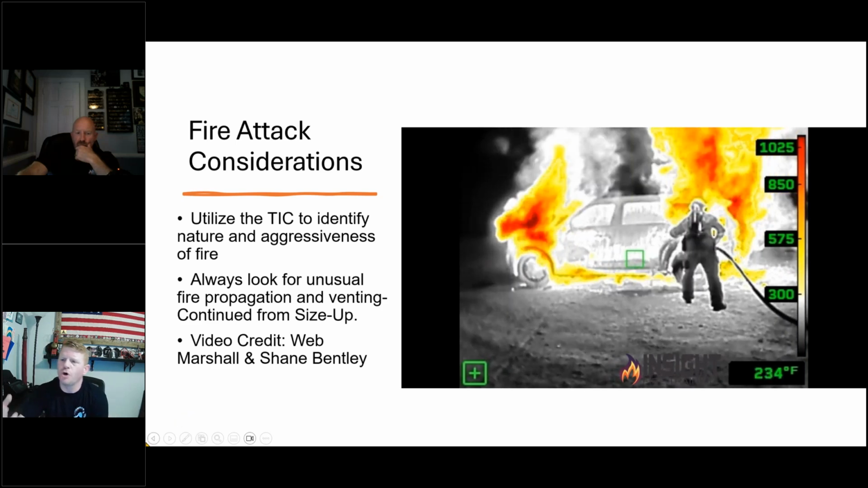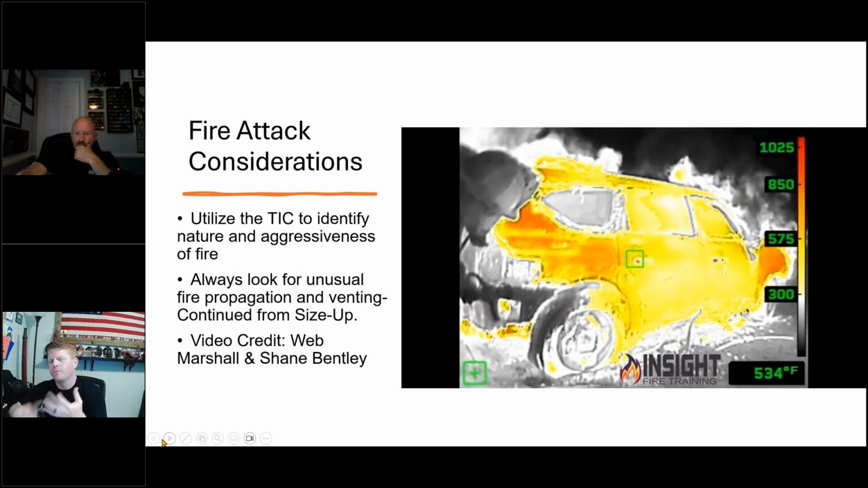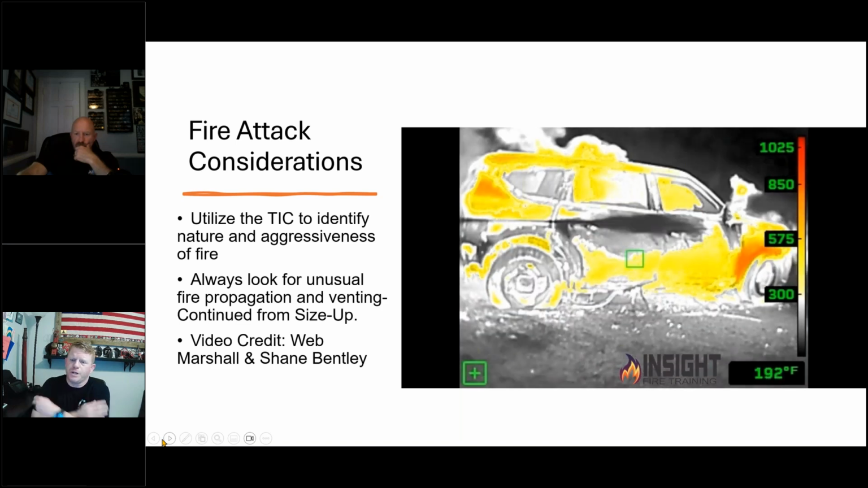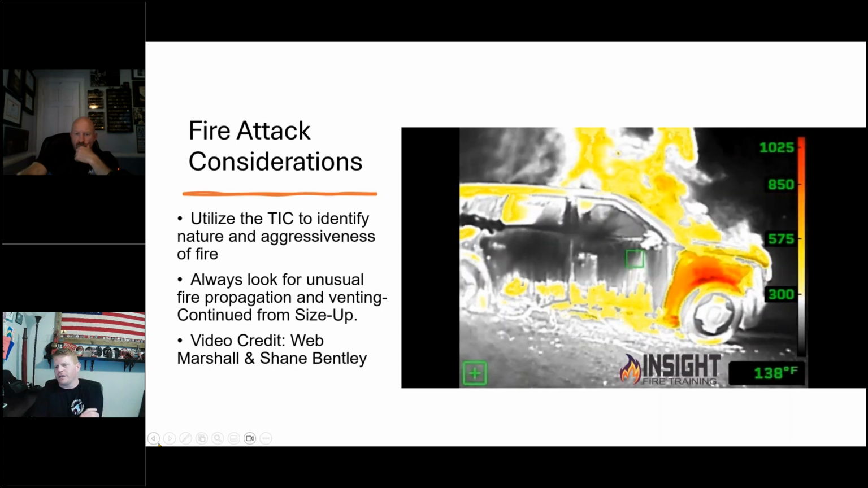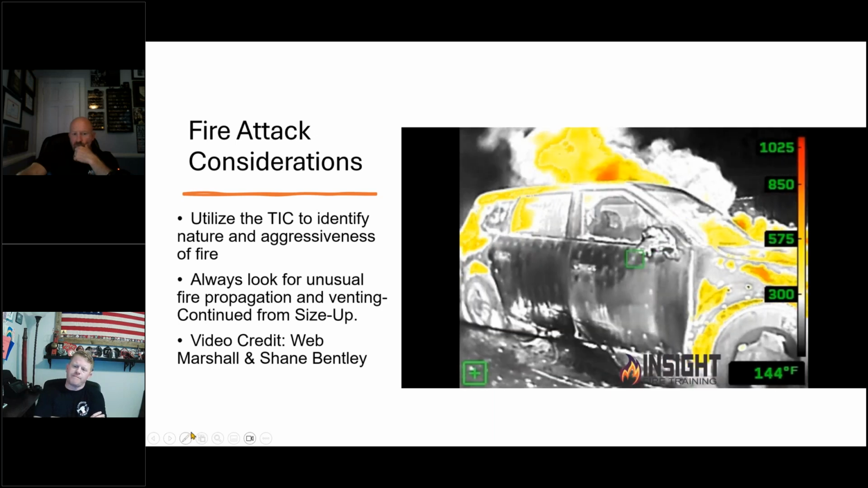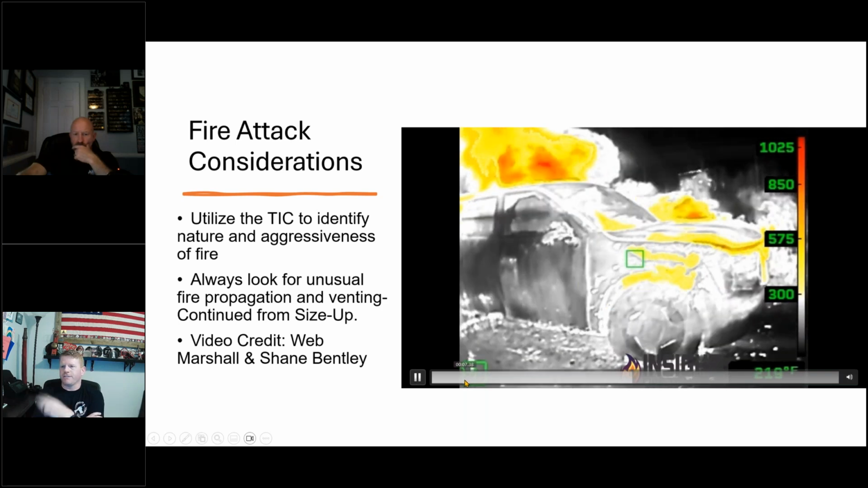But the flames don't propagate the same way that you would if you burned a tire, if you burned wood, if you burned things in a house, or if you burned a regular car interior. When you look at things for size up, in the beginning of this, the fire smoking off, you see it pushing out of the battery, and then there is a flash, right?